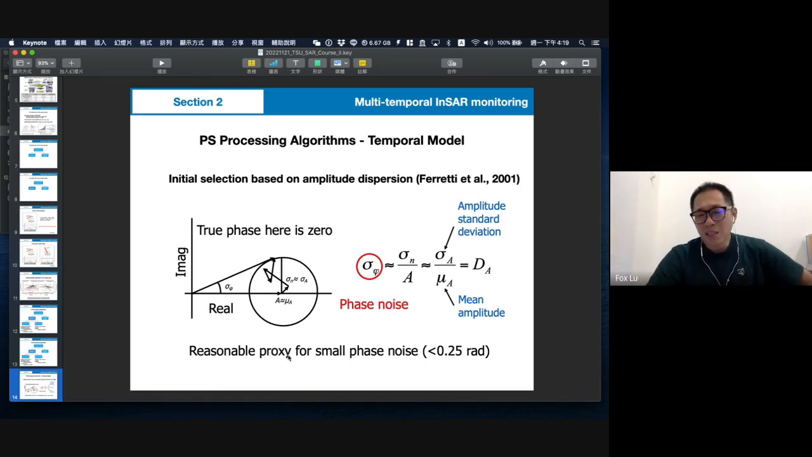Resembling the velocity of the small phase noise, sometimes the threshold is smaller, like 0.25 radians. Some papers will show you they choose this threshold like 0.25, or some people will use a higher one, 0.4. If you choose the threshold higher, the number of selected pixels will decrease. But it's a balance, because it depends on your areas.